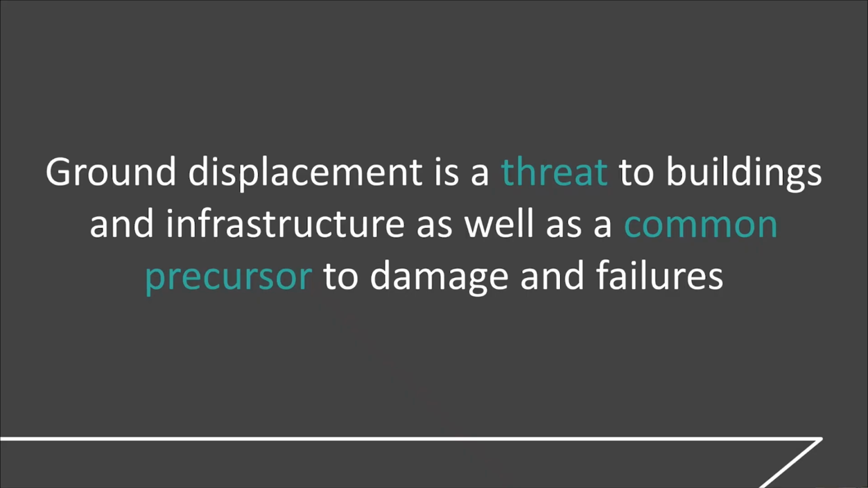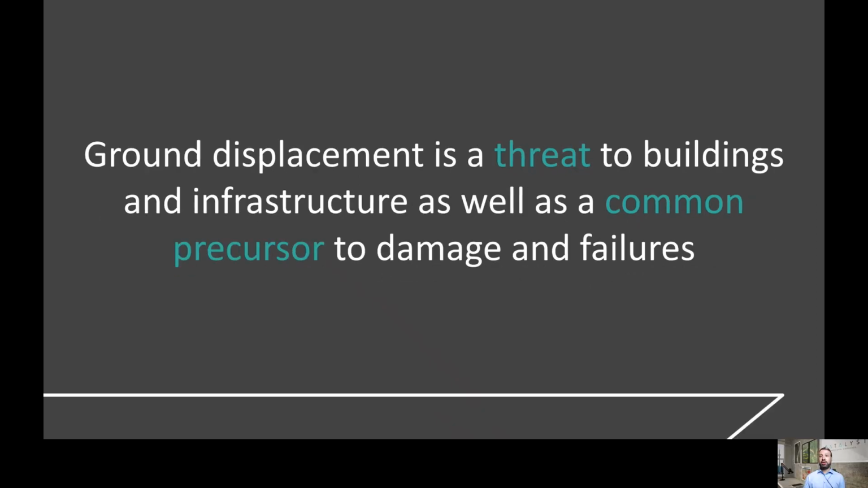Ground displacement is both a threat to infrastructure and buildings as well as a common precursor of a potential event that might cause damage and failures. So it's important that we're able to both monitor for the actual threat itself, but also look for these very minute ground displacement actions that could indicate potential damage or a potential future failure.